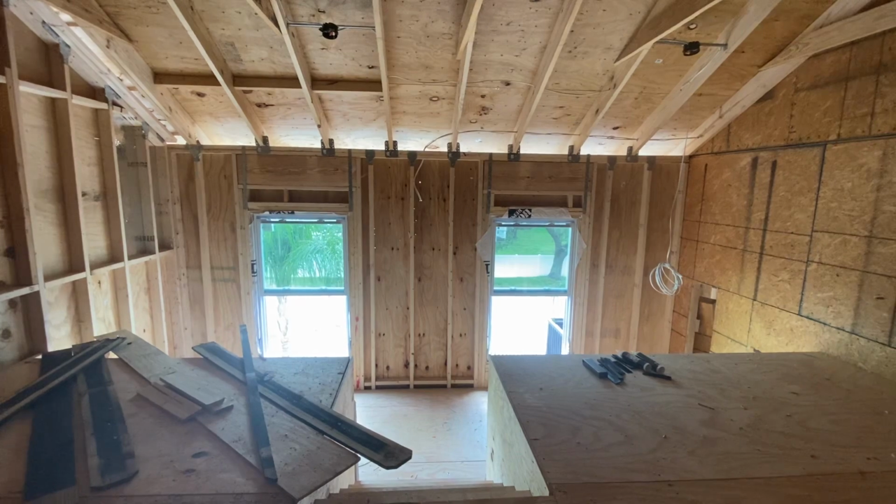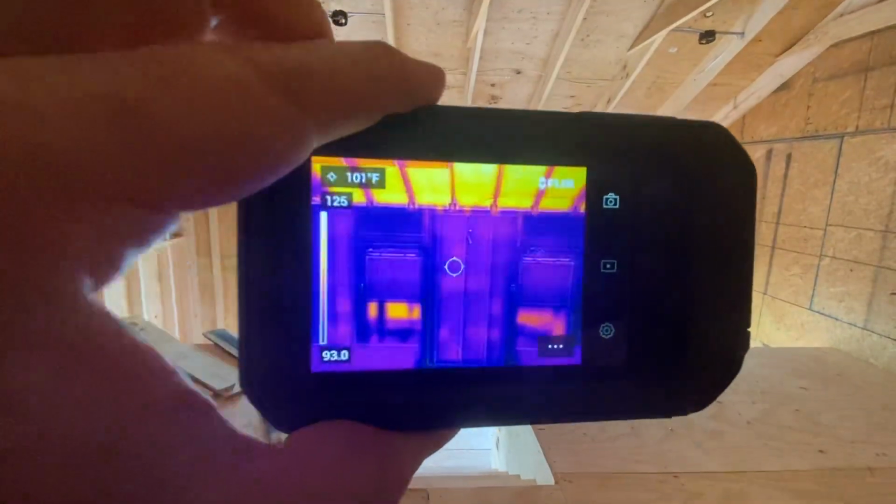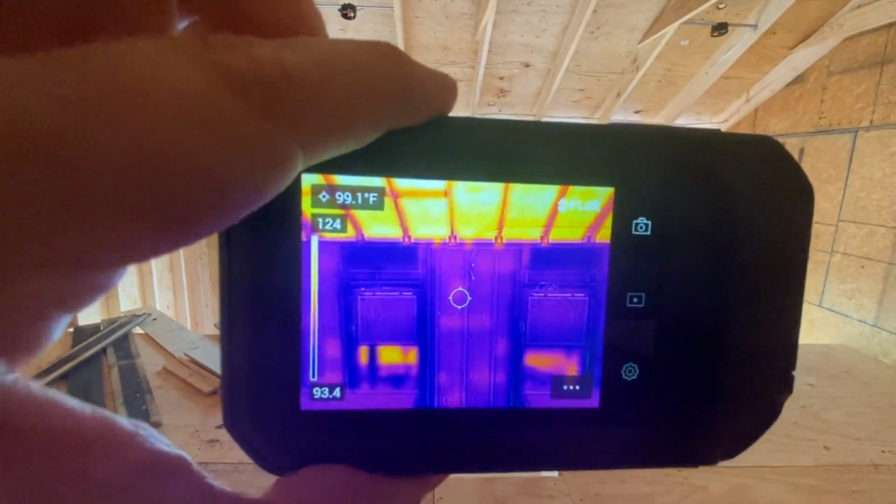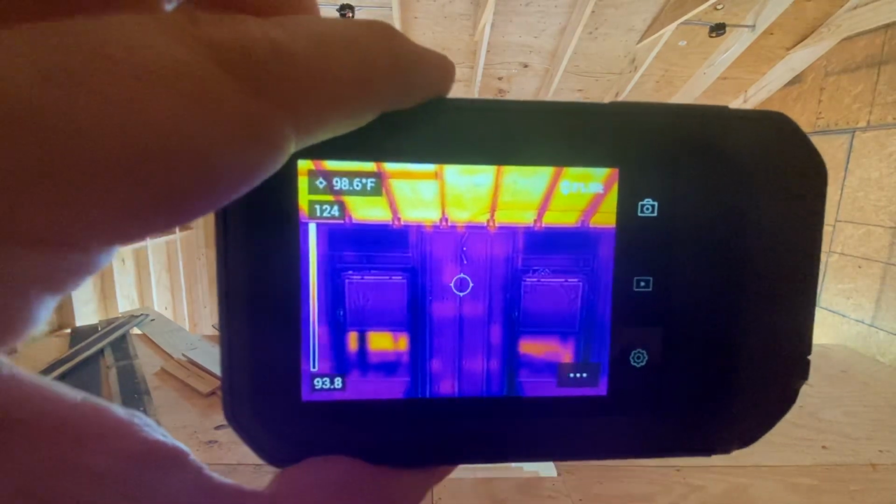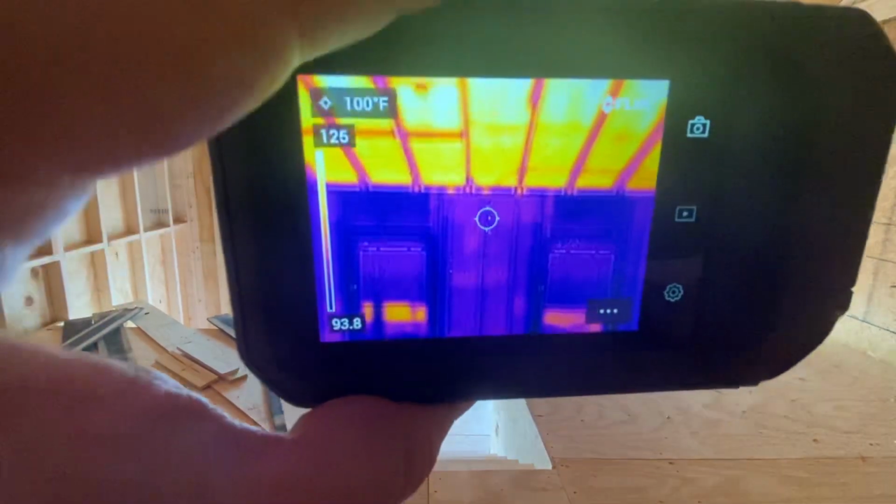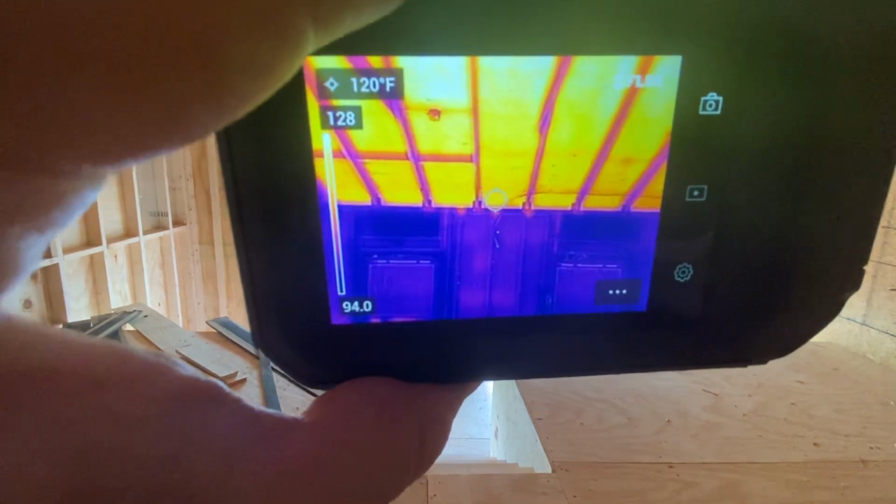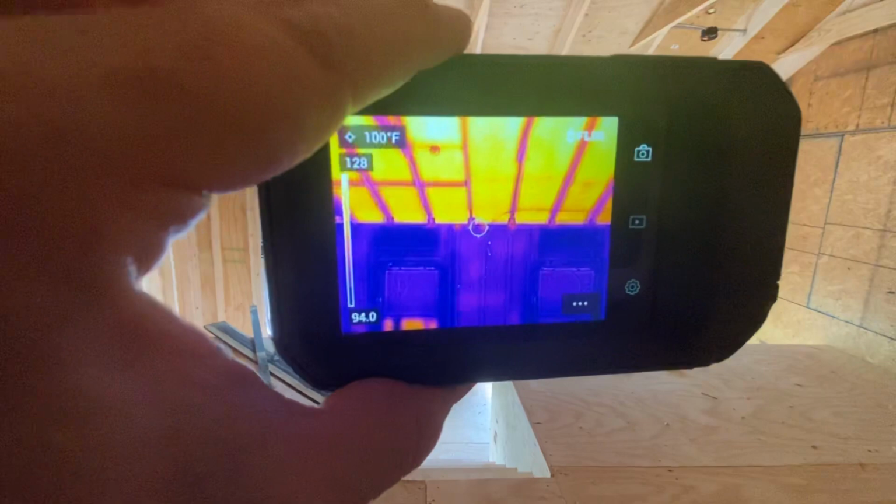I got a really cool toy here. Got the FLIR C5. And if we show what's going on, the purple is the cooler part of the picture and the orange is the hotter part. And you can see there that the hottest part in this frame is 126 degrees. So as I go up here, you can see where my laser pointer is there, 121 degrees.